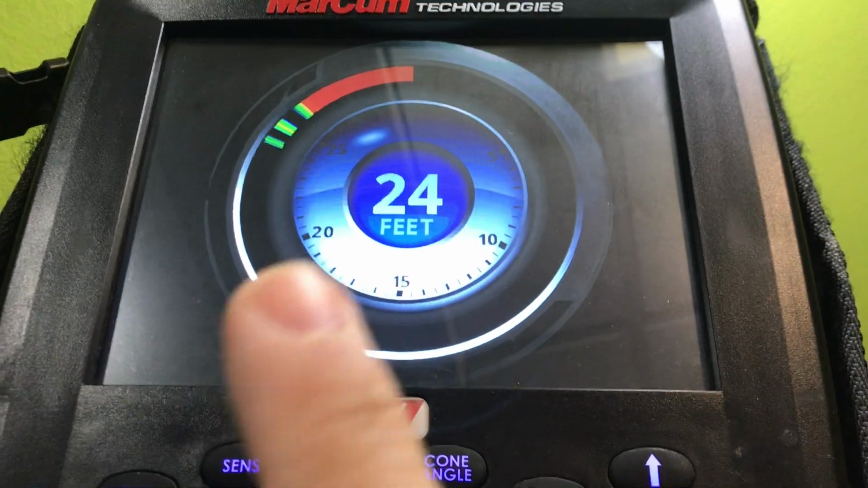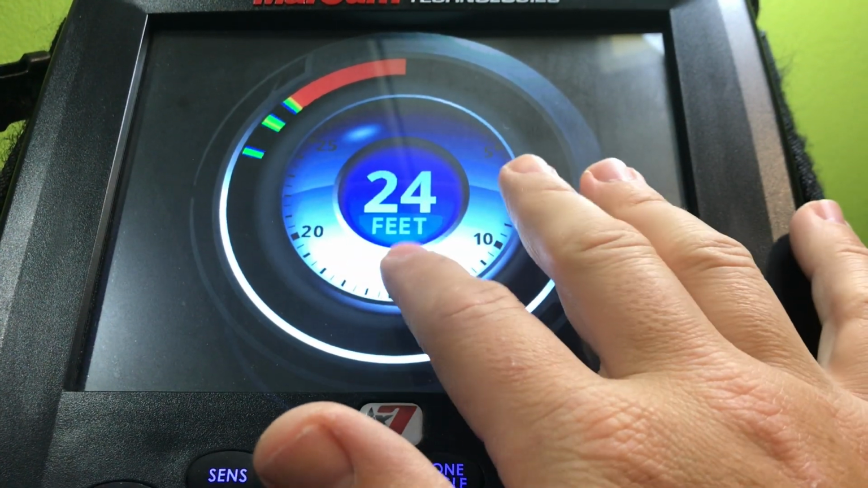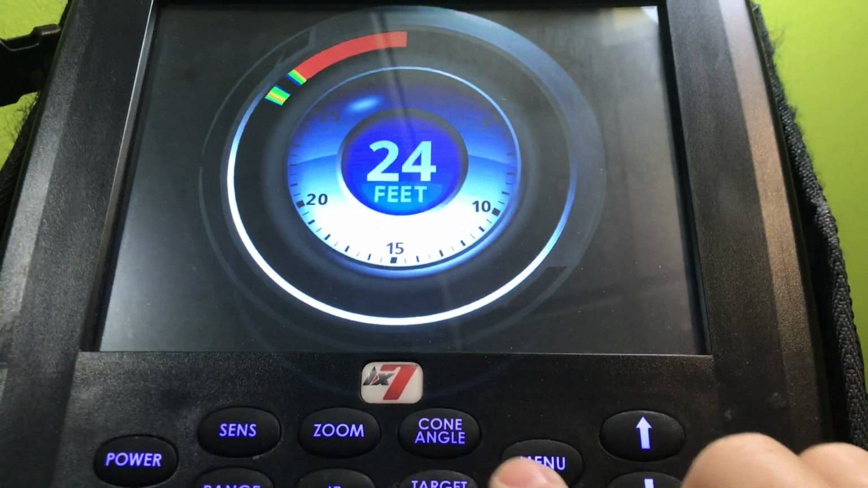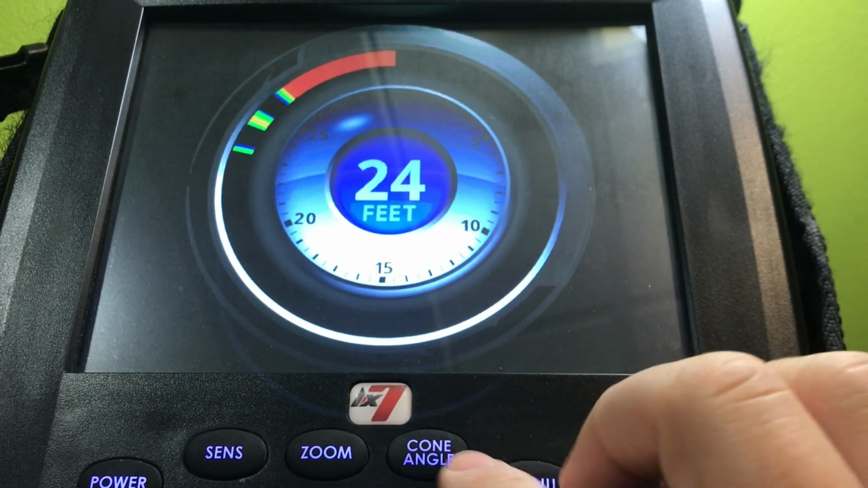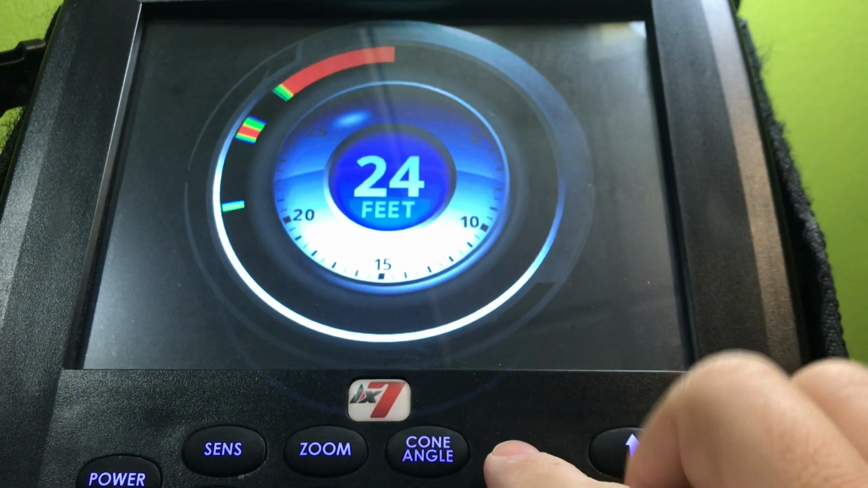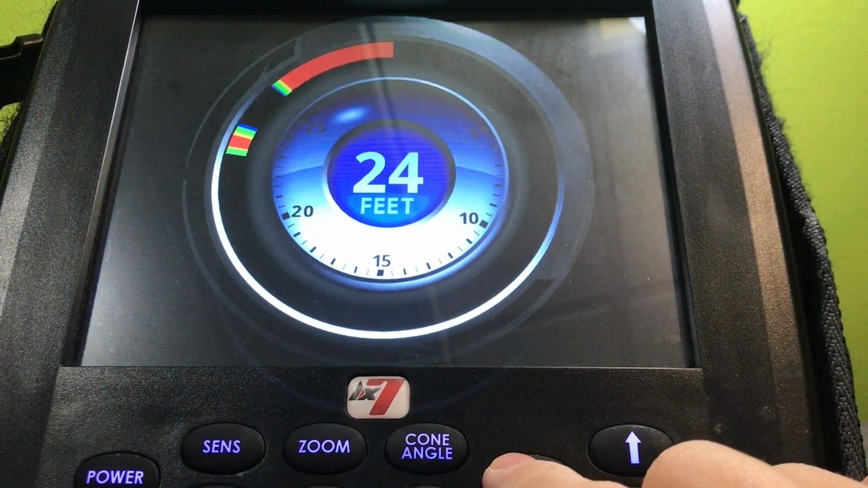So you have different ways of doing this. Let me just go through this real quick, for any of you guys that still use flashers and kind of want an understanding of why you would even use this flasher per se.